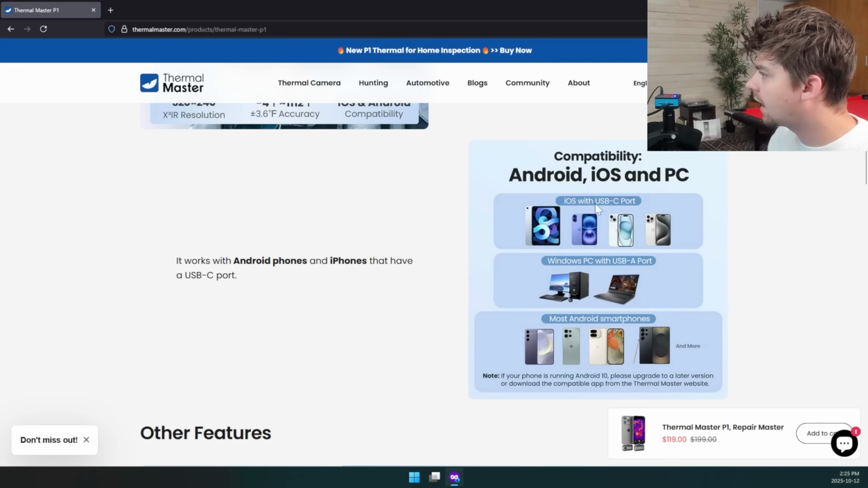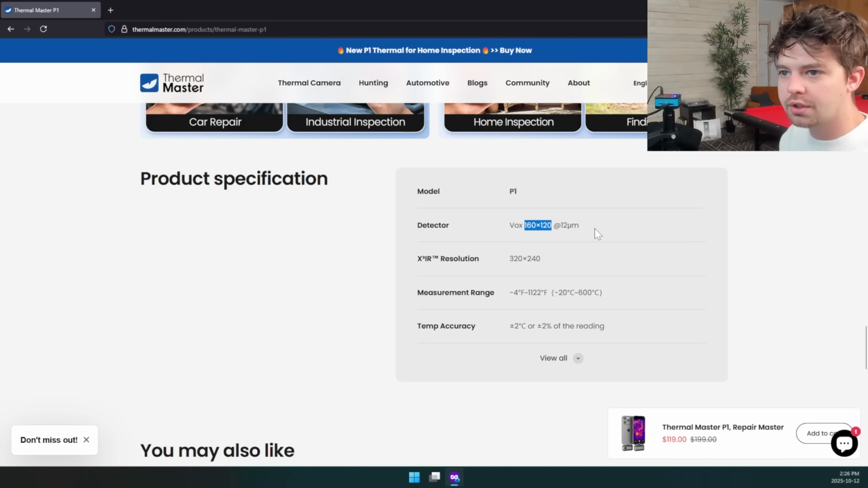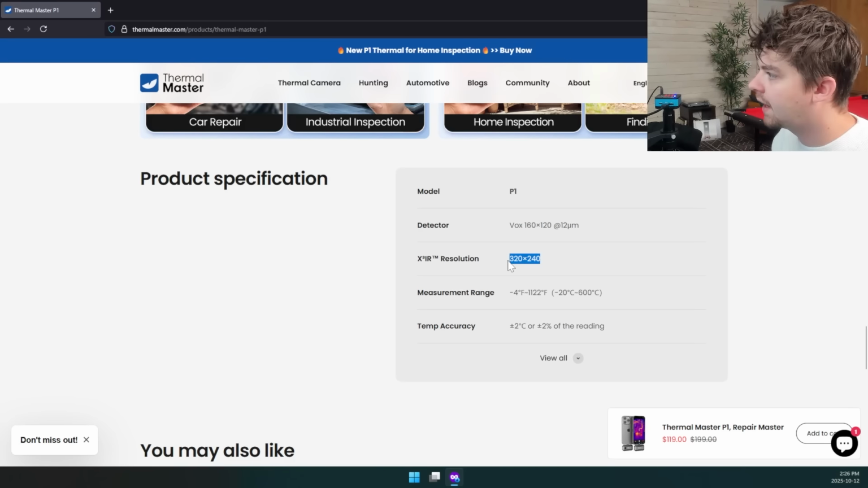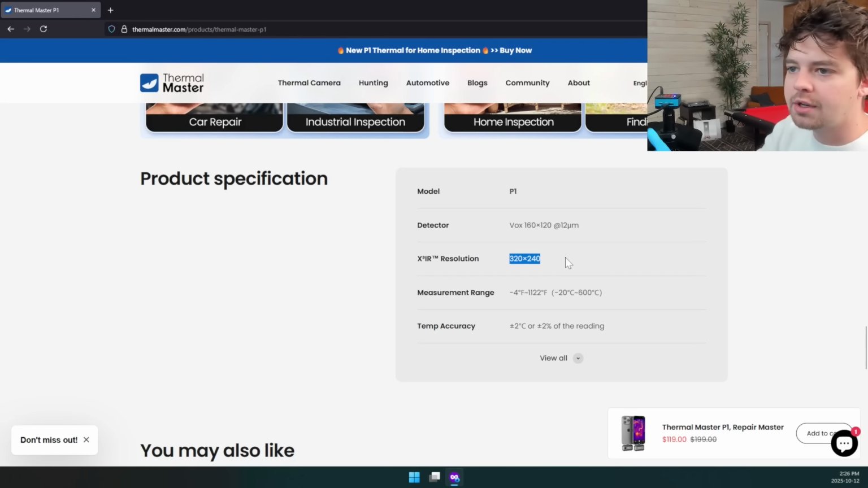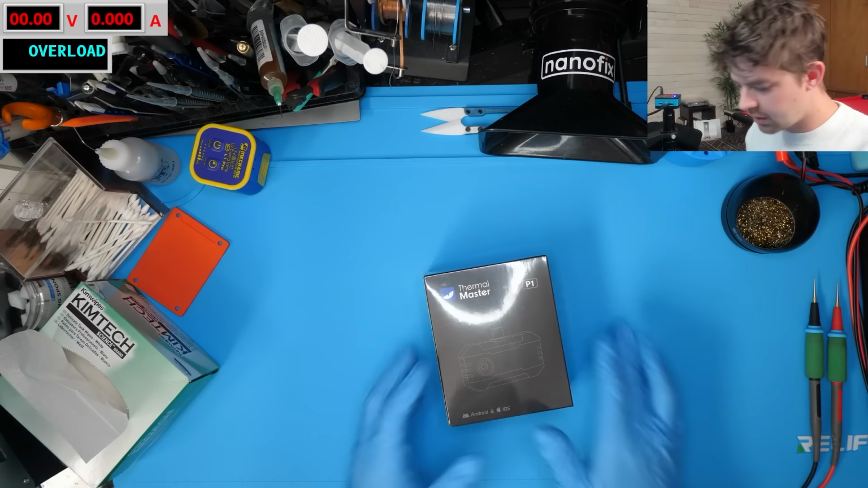You can see it does say iOS with USB-C, so I'm not sure if this is going to support the Lightning adapter. You can see 160 by 120 is the actual resolution of the sensor itself, and then it's just going to enhance the image using their software enhancements on the phone app up to 320 by 240. So anyways, let's actually open this up and look at it.